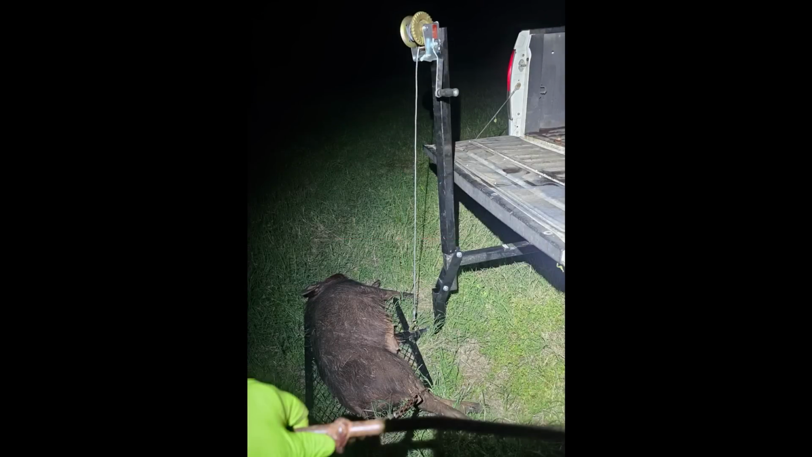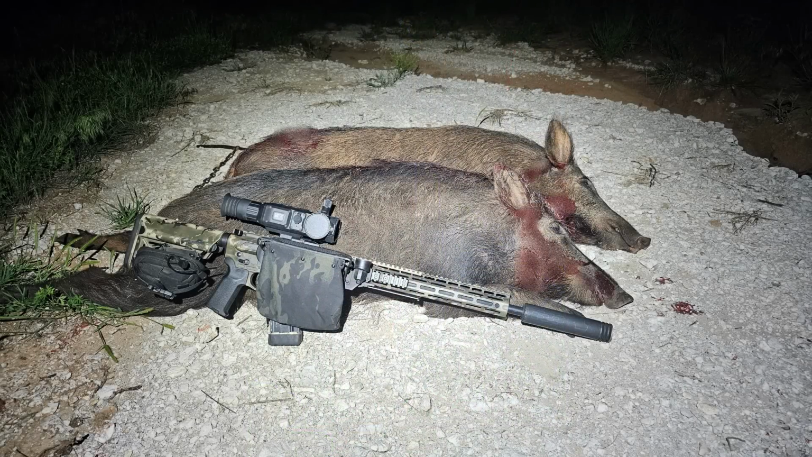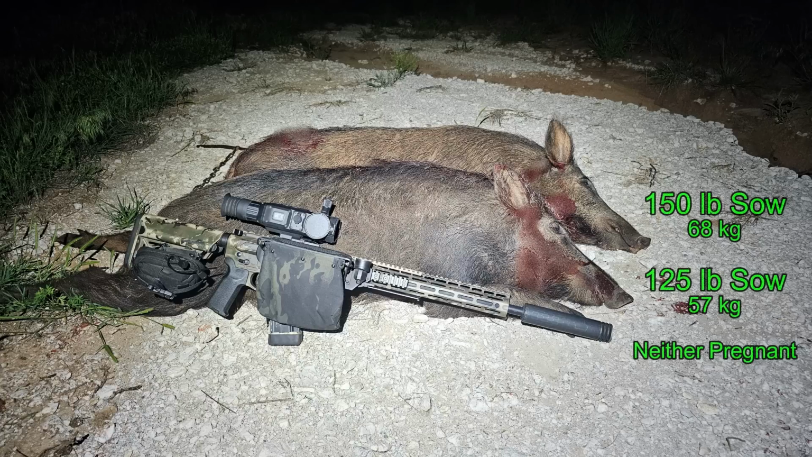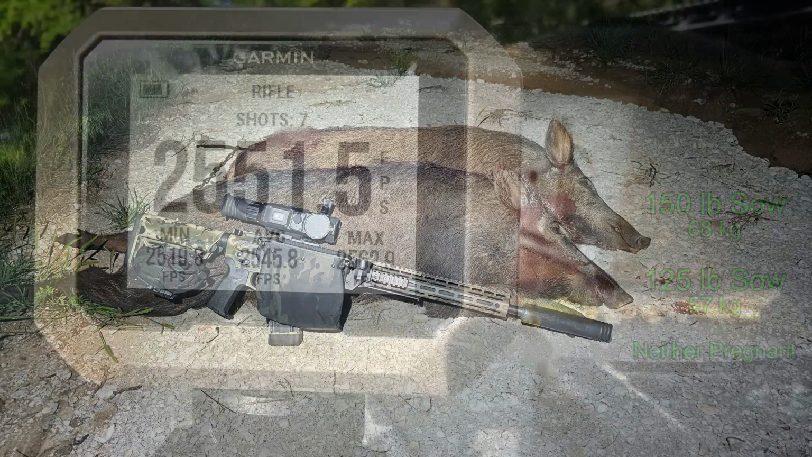So that's going to be on the hogs. Get them loaded up. Move them over to the dead pile area of the property. Brass Catcher by Tactical Brass Recovery. And I came away with two sows, 150 pounds and 125 pounds, neither of which were pregnant.